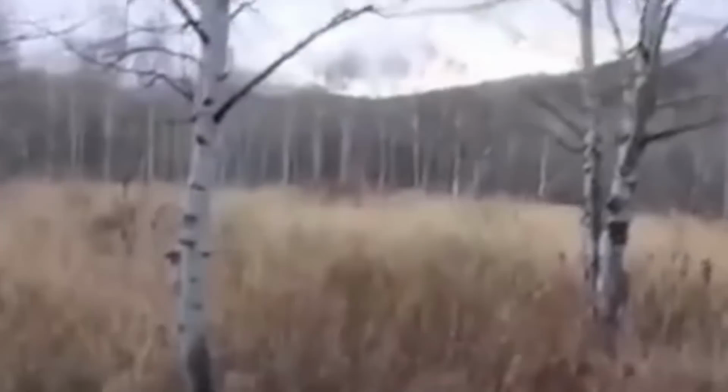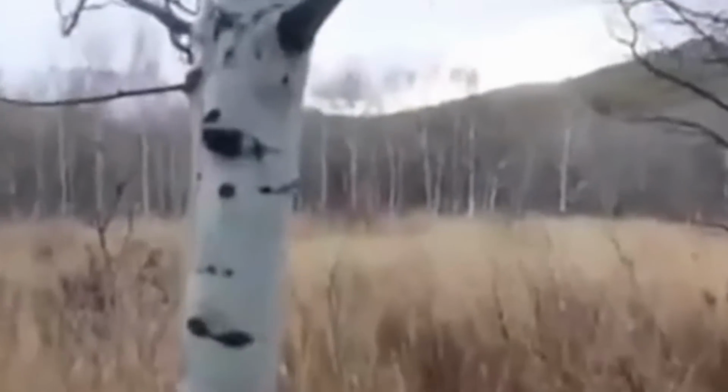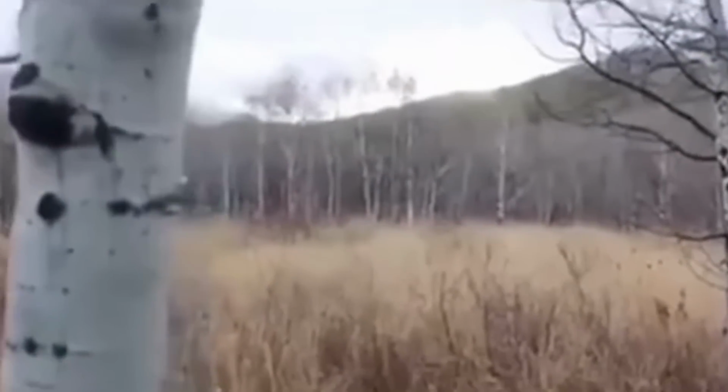human recording it. According to the man, he went to the place almost every day, but had never seen such a thing before. It was the first time he saw it and did not know what to do except recording it and uploading it on YouTube. The video was also given to the authorities. However, nothing was ever found about the creature even after a thorough search of the area.